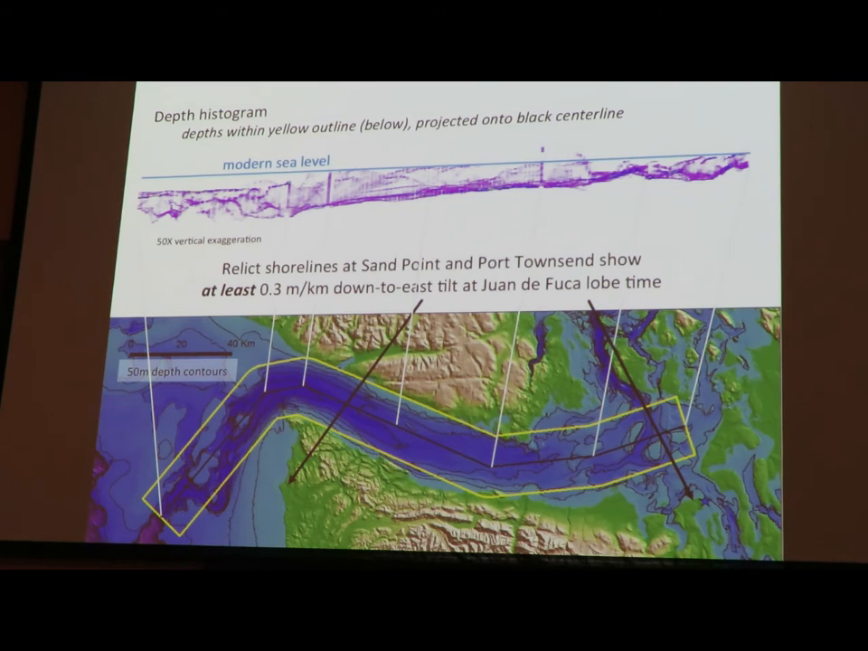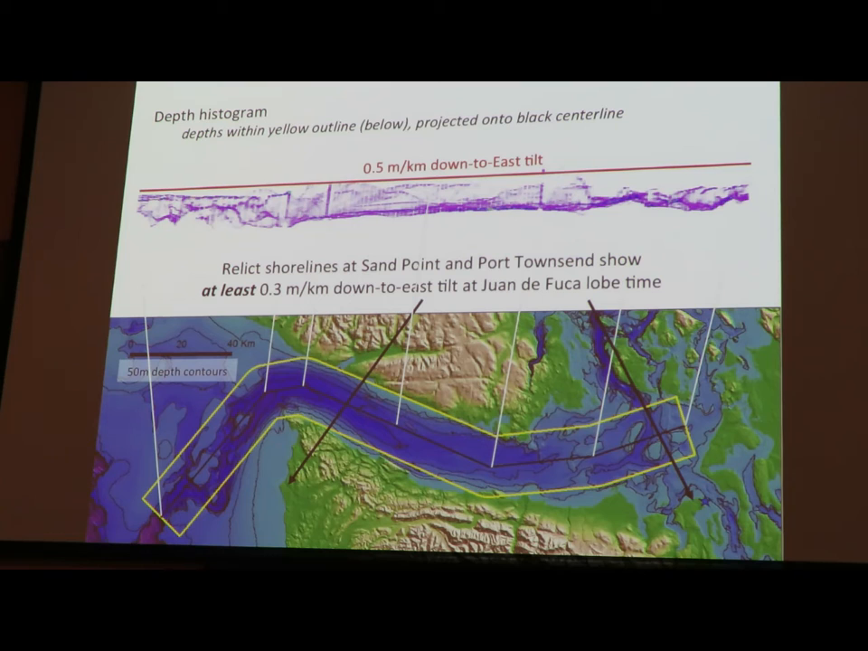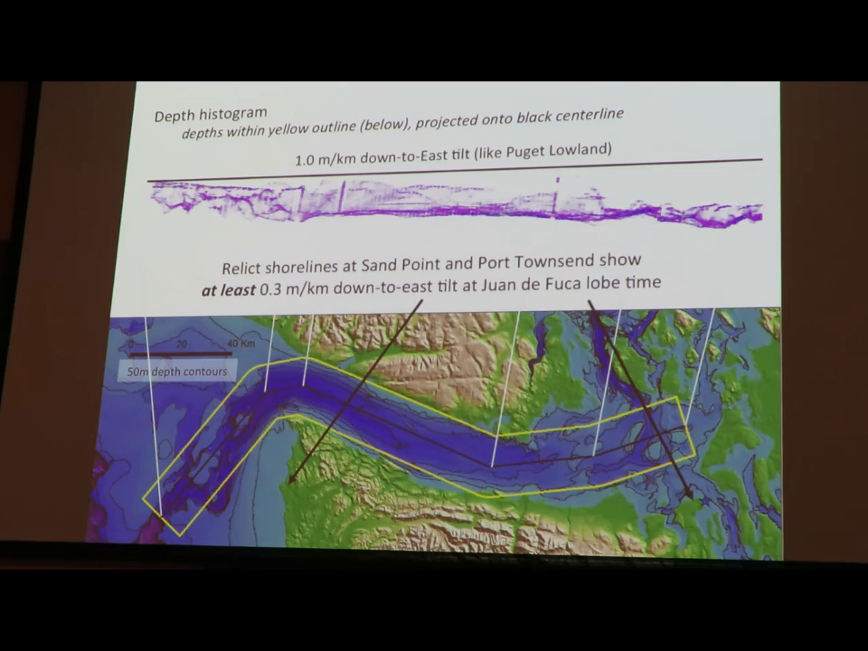We can also look at relic shorelines out by Sand Point, Lake Ozette, and here in Port Townsend, and know that there was at least 0.3 meters per kilometer down to the east tilt at Juan de Fuca lobe time. That's a minimum. It could easily be more than that. I can't show that. Here's what happens if you put a half meter per kilometer down to the east tilt on the bathymetry. It makes the bottom flat. We're seeing constant depth. If you put a meter per kilometer, it makes it deeper landwards. And this is the magnitude we're seeing in the north-south section through the Puget lowland. And I think it's plausible for this east-west section outside of Juan de Fuca.